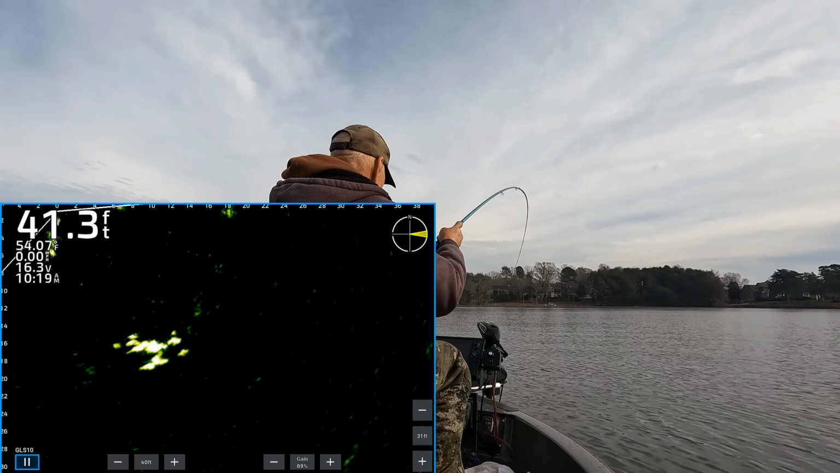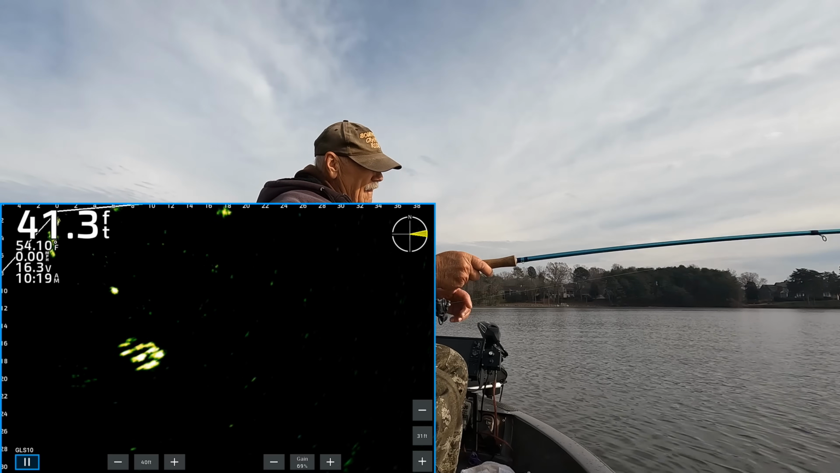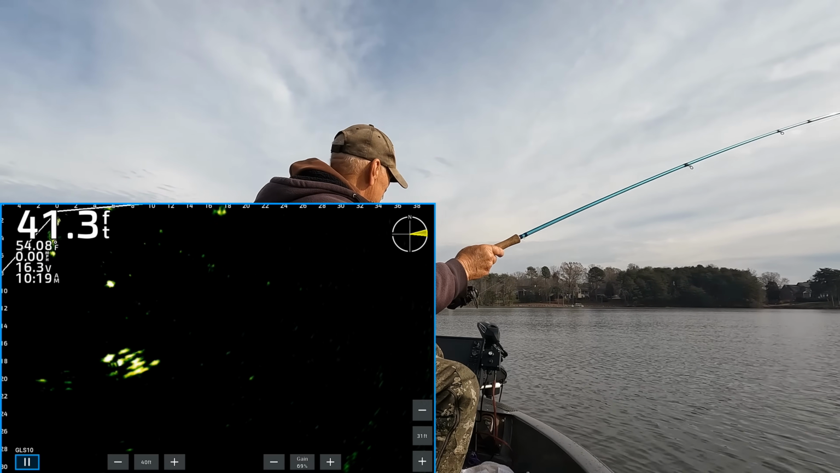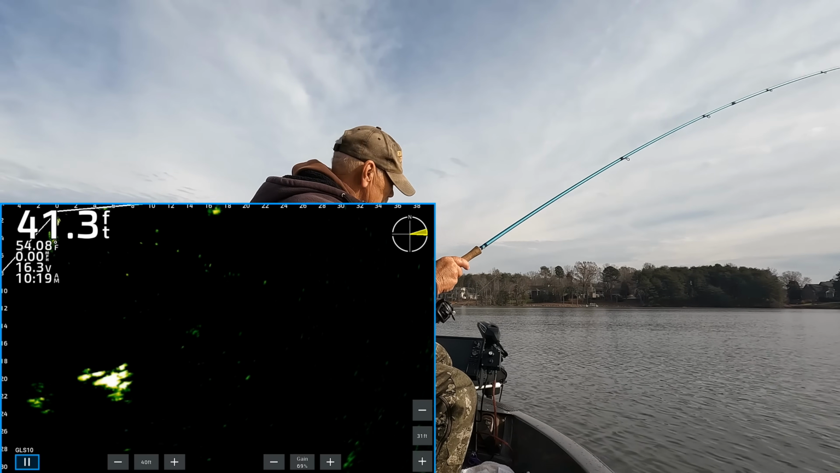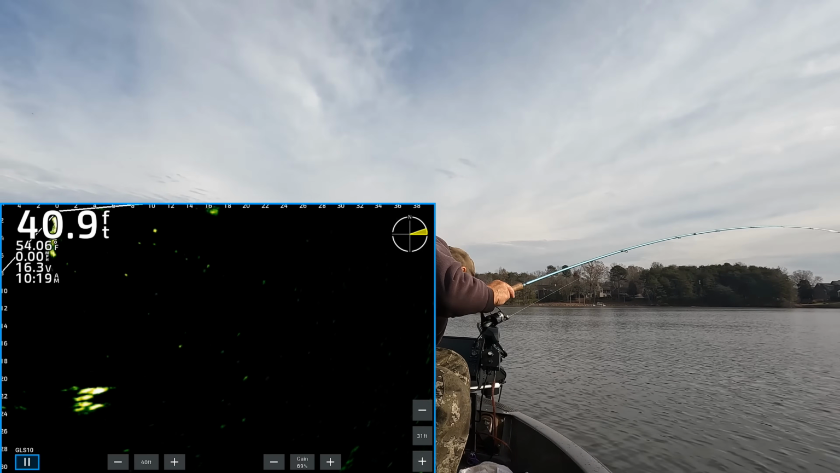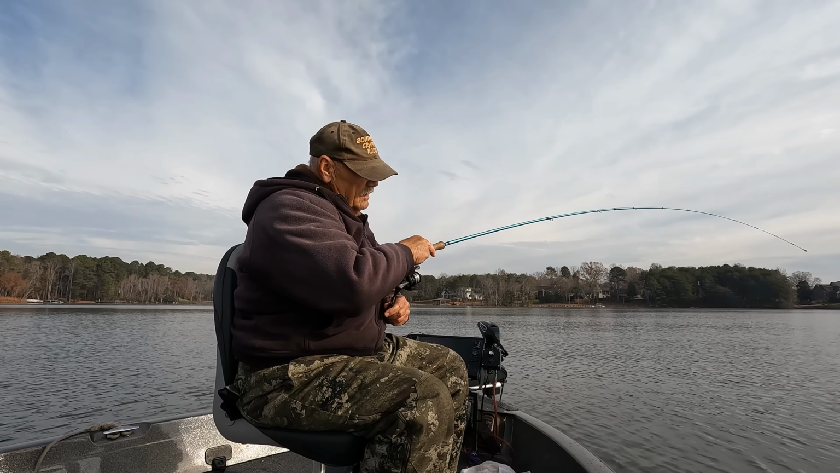He got it. Hook up. I know I can't catch three, but I'm gonna spot lock it. Let's just see. Now he feels bigger. Well, I'm about to lose that school. I'm about to lose it. They done gone. This one feels bigger.